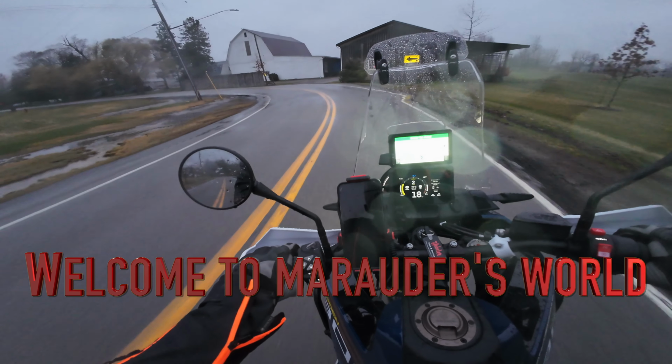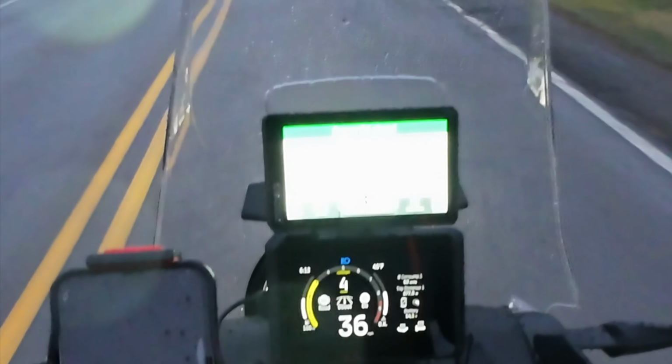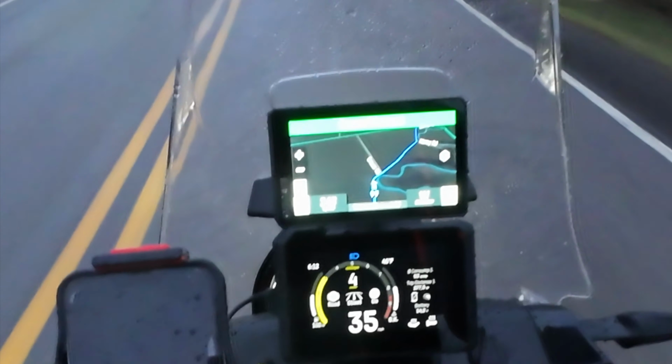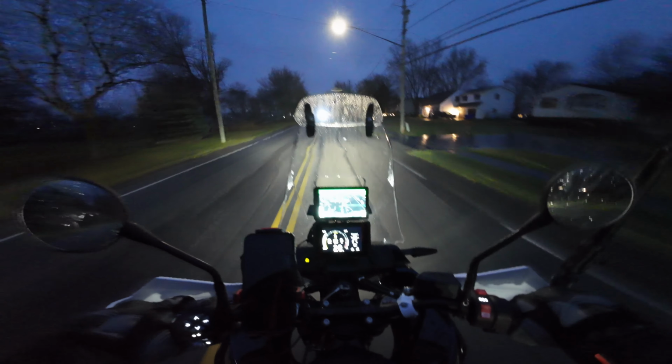Beats flying a couch, doesn't it? At least to me it does. Oh, my navigation system turned over to night mode, huh? Backlit controls are really premium.